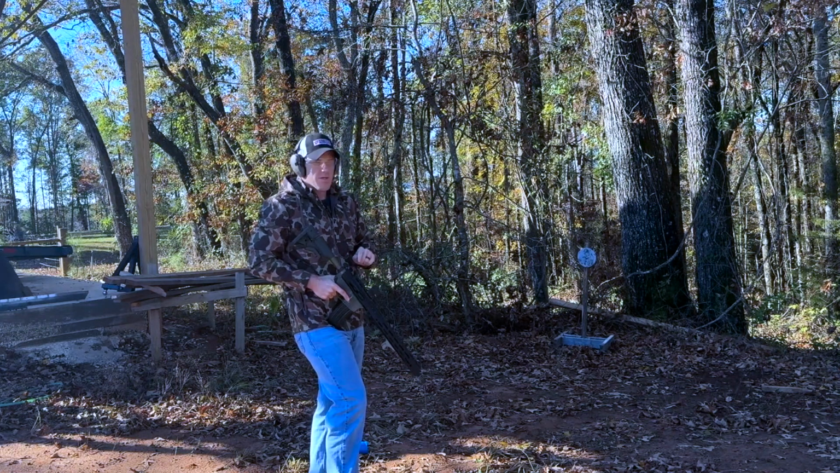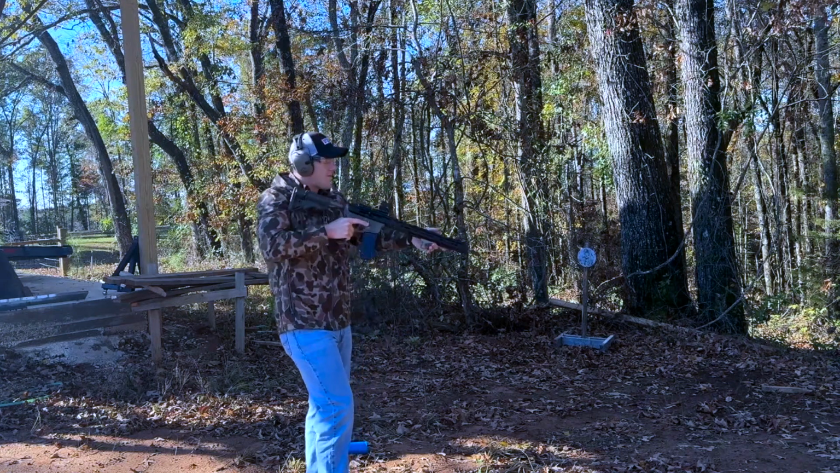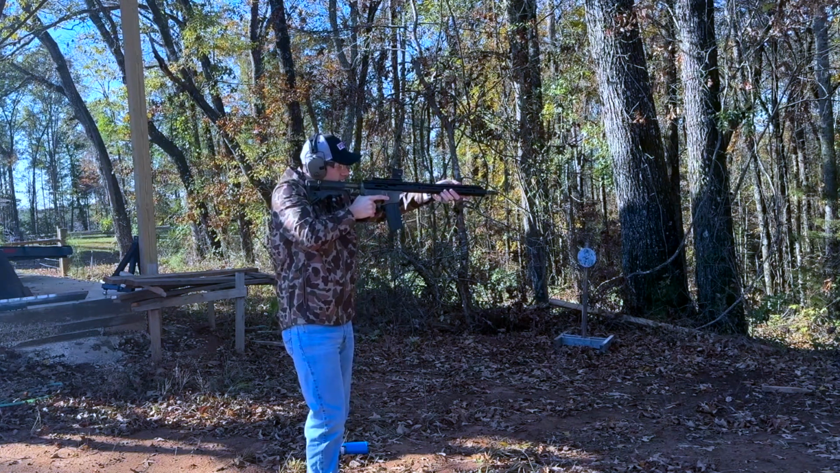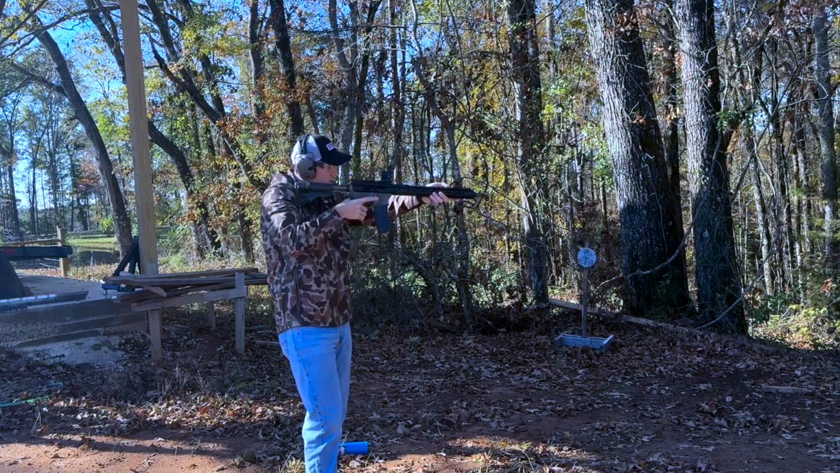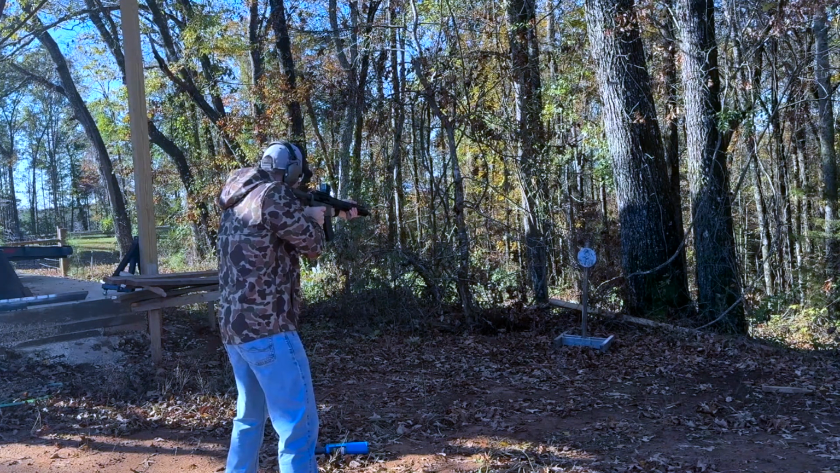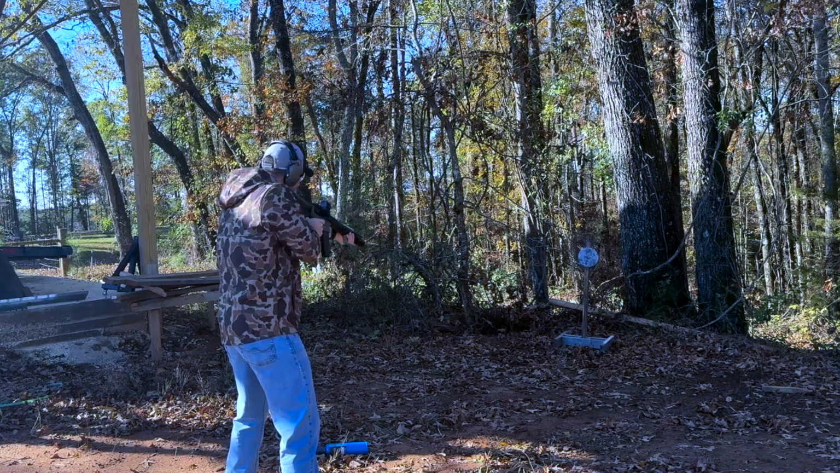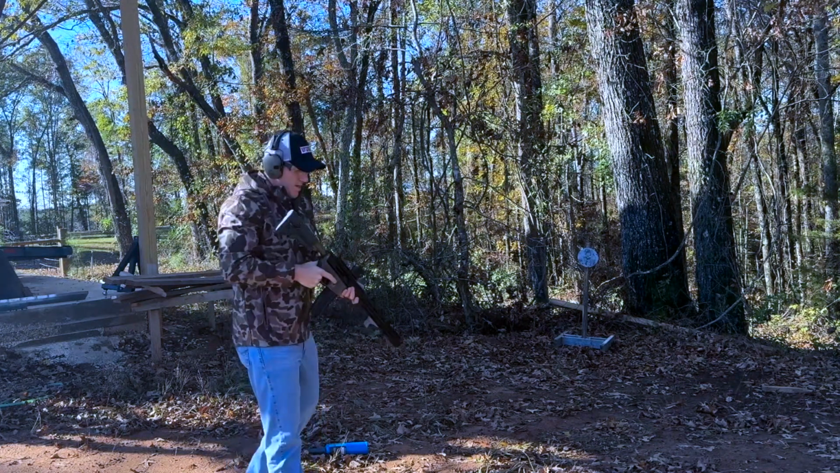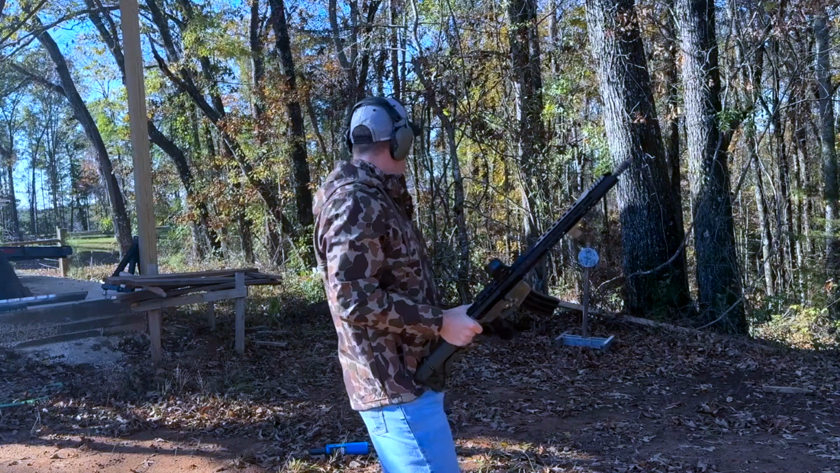You really just have to focus on that screen, which might make it a little bit harder to do quick pop shots. If you are tracking a target, you might have to find it in the thermal and then look at the thermal and just shoot. You have to kind of shoot looking at the thermal. Which, it's not terrible.